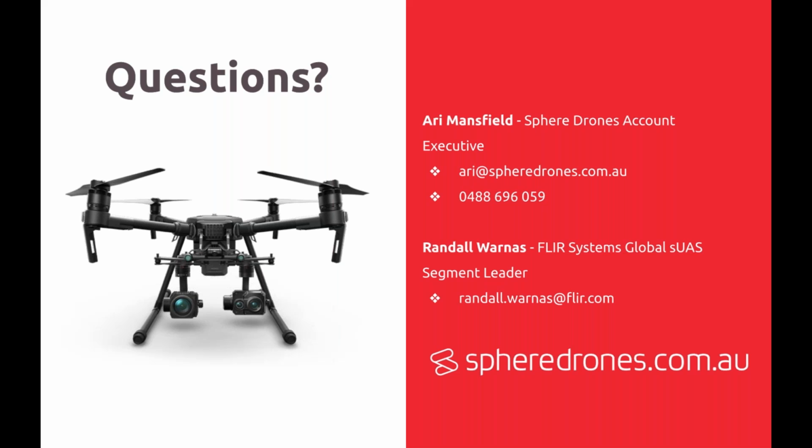Chris is wanting to know if you could touch a bit on weed or vegetation identification using thermal imaging. So yes, there will be a different temperature for vegetation than if there's no vegetation. But those missions are generally best done with an RGB camera.